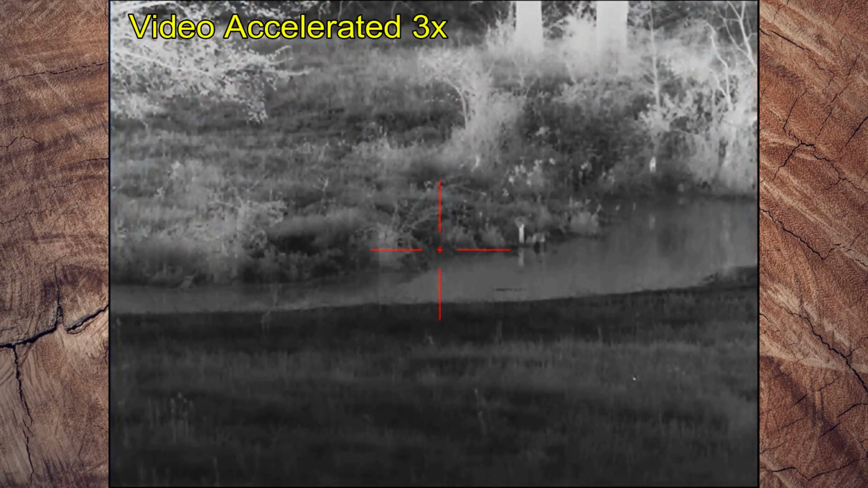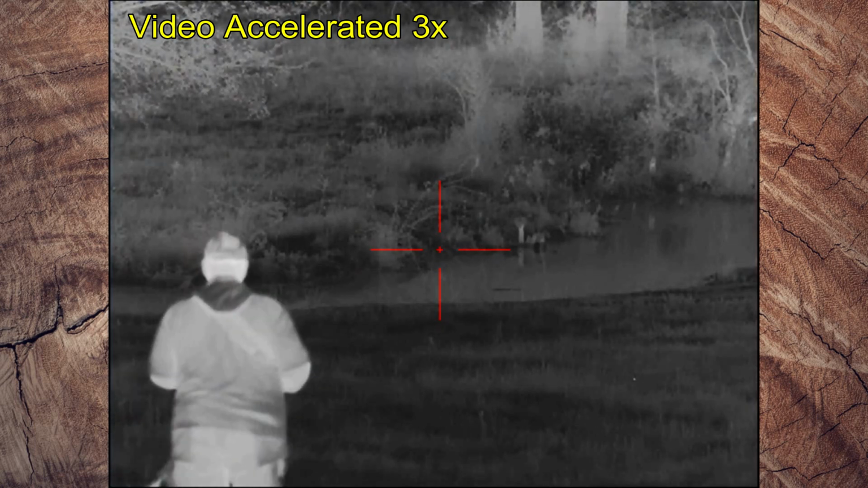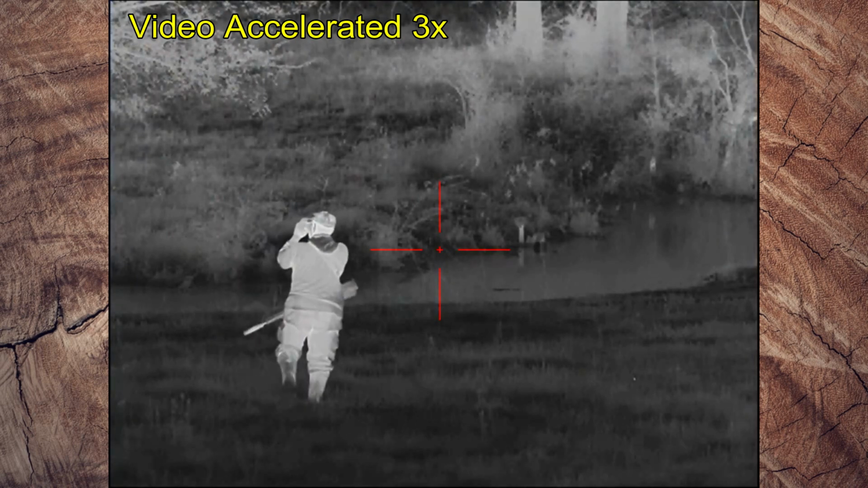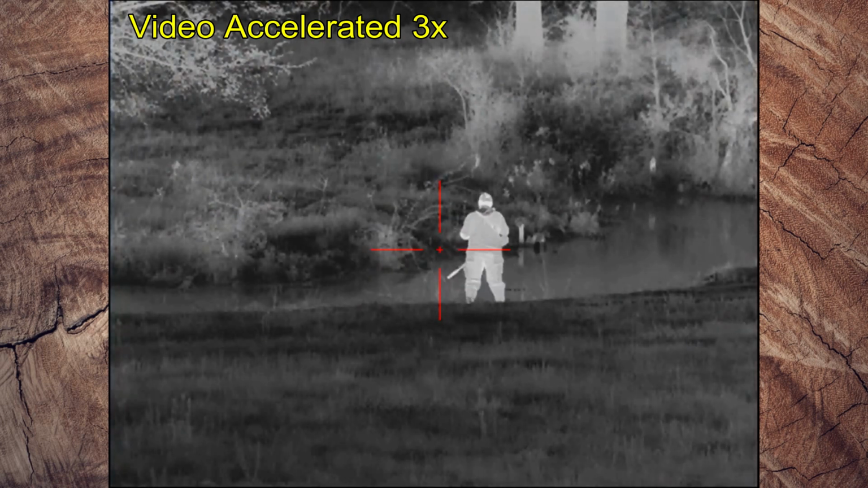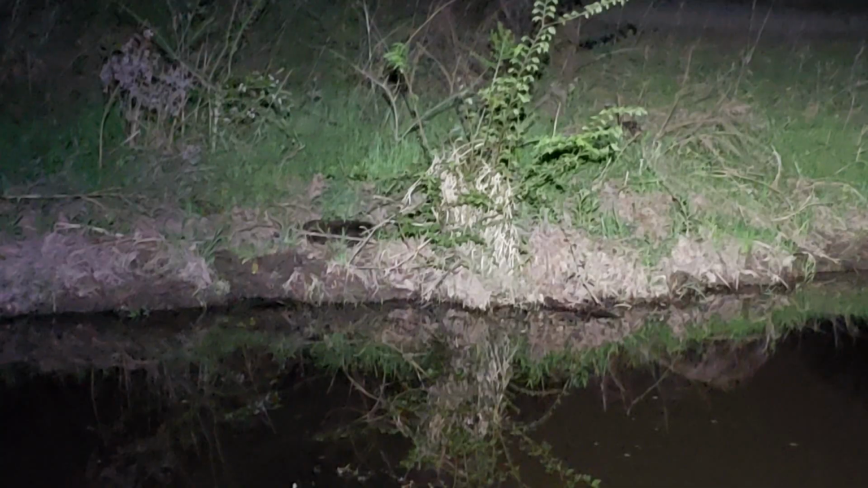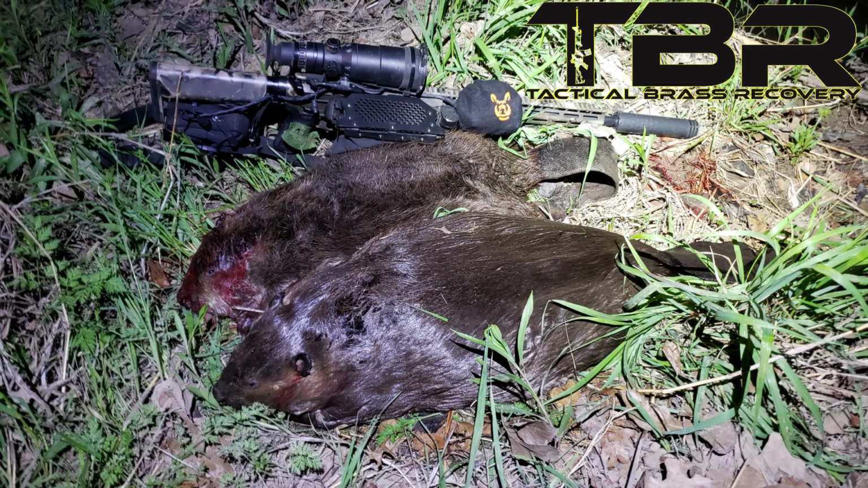So literally within inside 10 minutes of arriving on the property, I've got 2 beaver down, and I'm going to go find them. Now it's always possible that there are other beaver present, so I'm scanning the creek and the creek bank along the way. And I can see the one beaver on the creek bank, the other one that dropped into the water I don't see. I get around to the other side, and indeed the other beaver has just dropped into the water right there. Brass catcher by Tactical Brass Recovery.